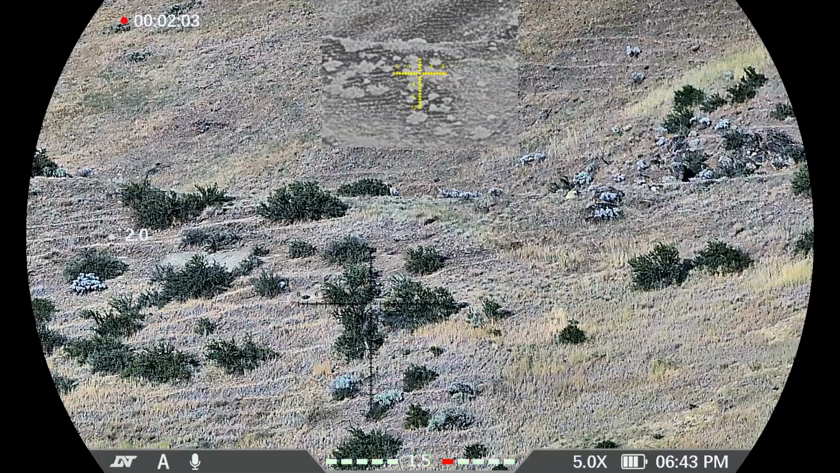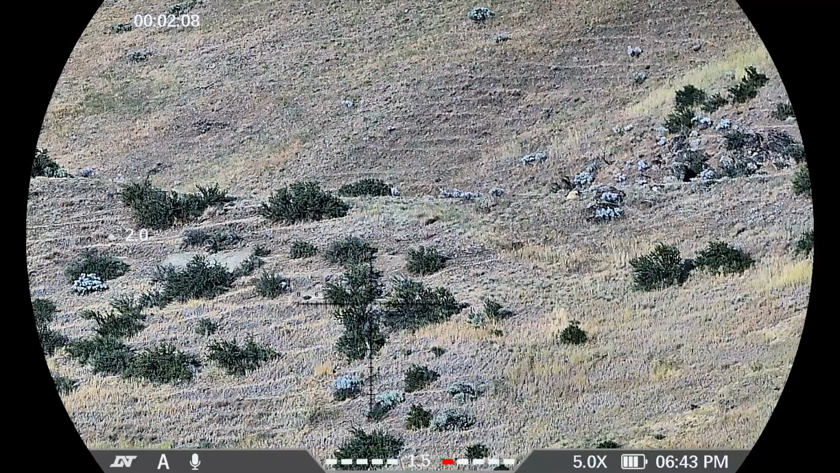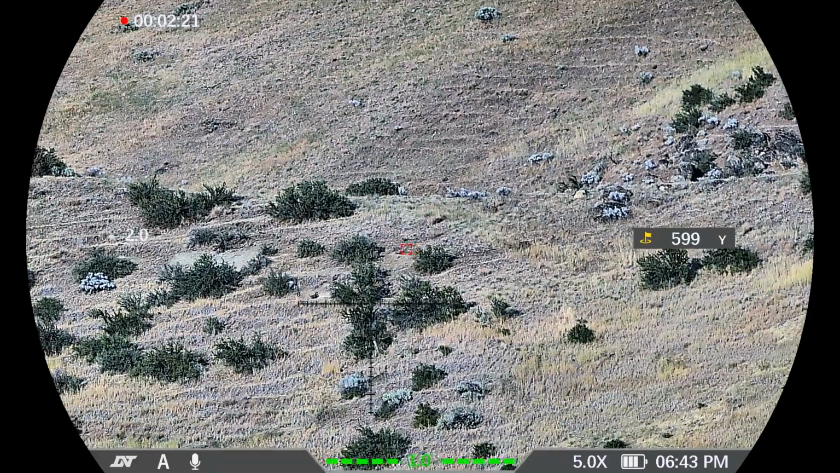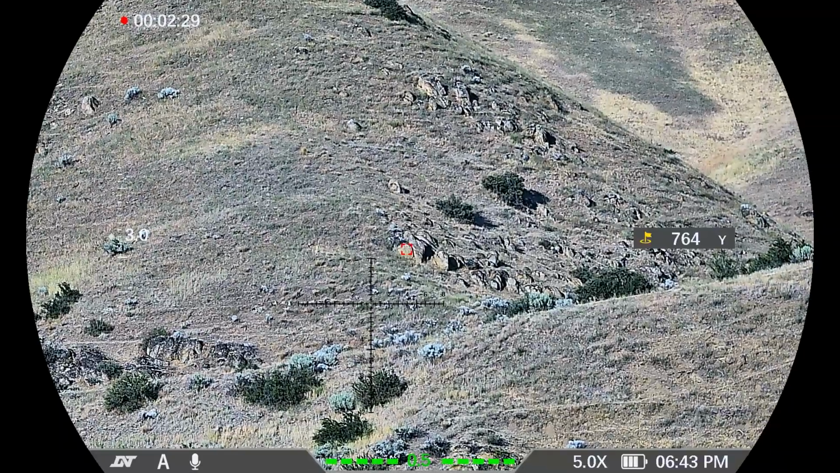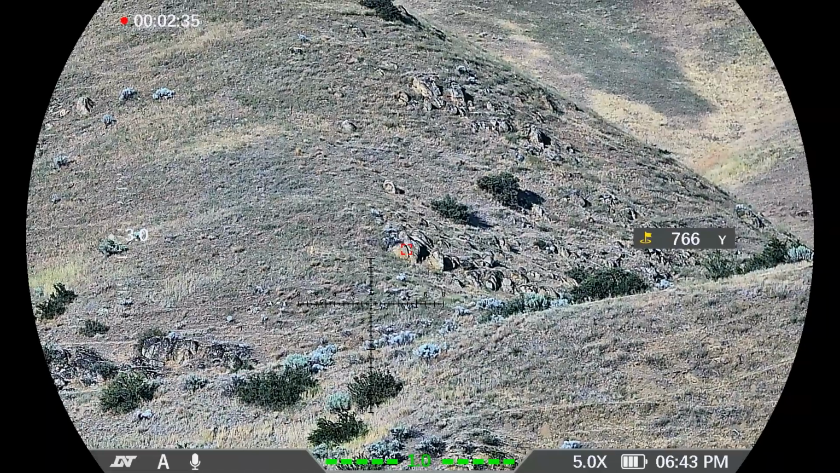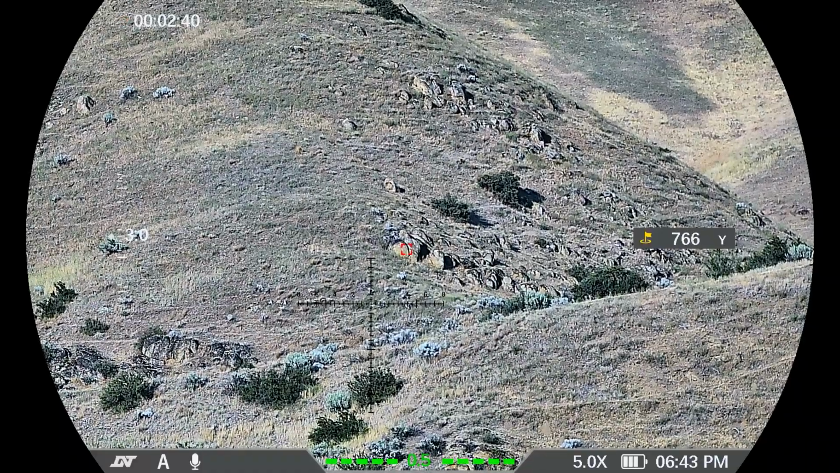The laser rangefinder. So I'm going to turn off the PIP, and I'm going to press to turn on the laser rangefinder. The laser rangefinder is that little red square in the screen. It's telling me right now that distance is 599 yards. So let me see if I can get on a rock or something a little bit better. This little rock outcropping here. So that is 764 yards to that rock. 766. And then if I hold down the laser rangefinder button, it'll come out of that mode.